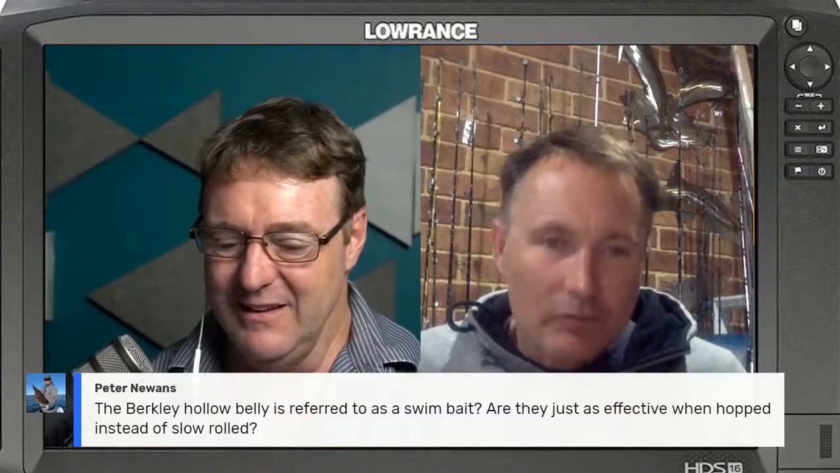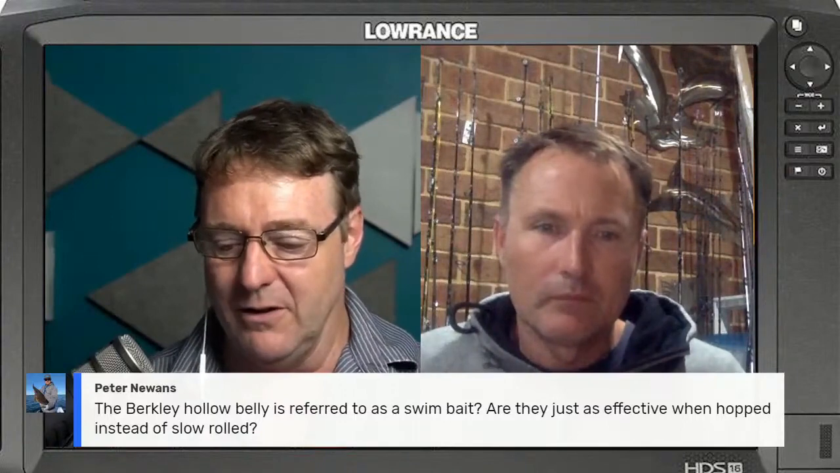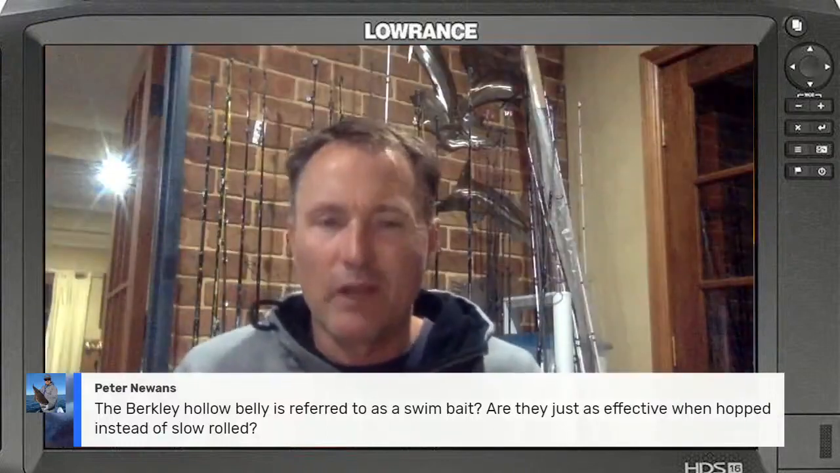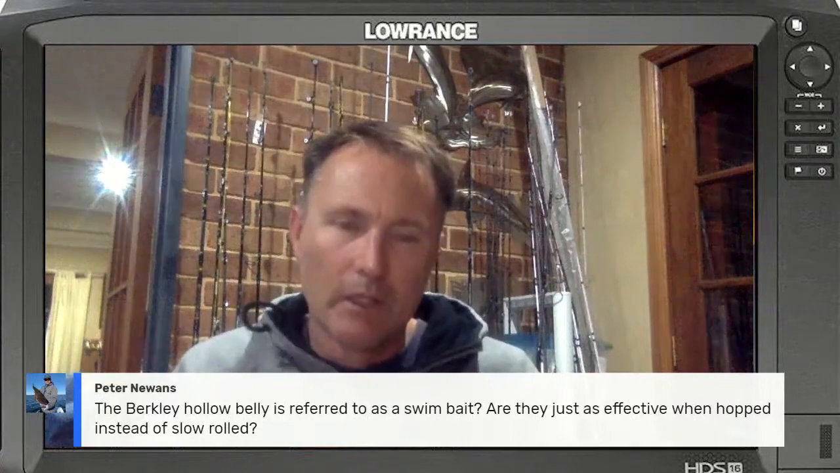So, Guesty, the Berkley hollow bellies referred to as a swim bait, are they just as effective when they're hopped along as when you slow roll them? Definitely. You can give them a bit of a rip, but they have this fantastic slow roll. If you watch them, they are just such a great lure. It's why the Barra guys love them so much.